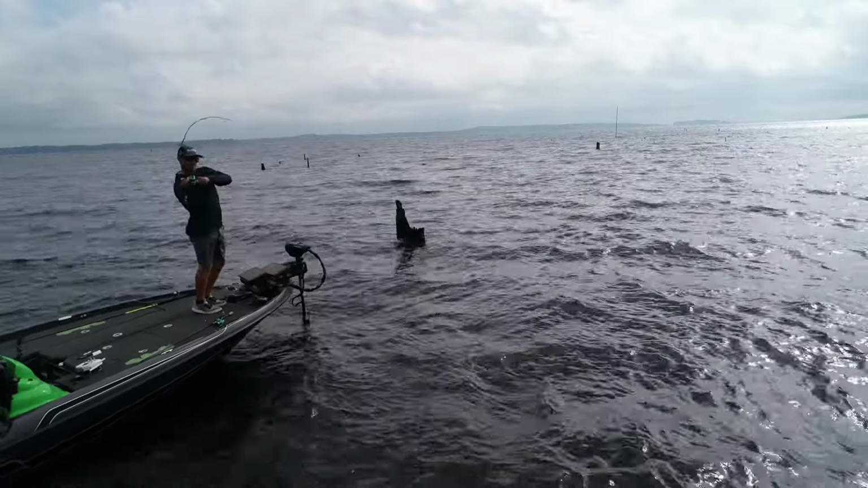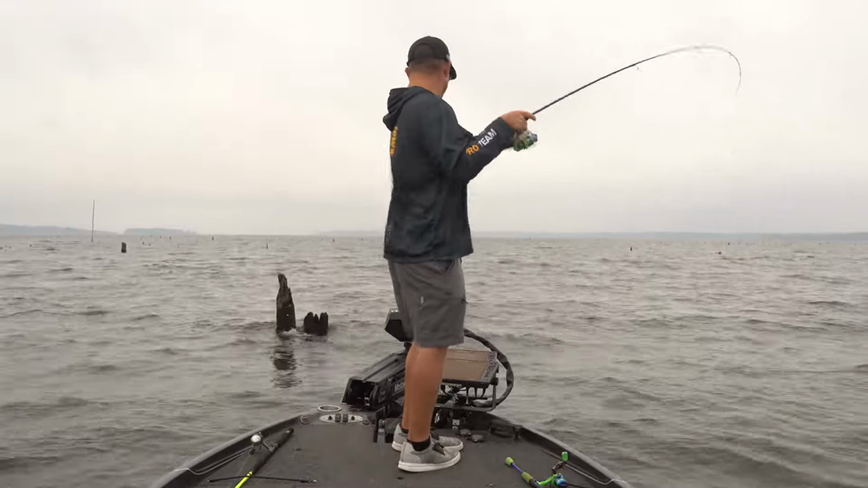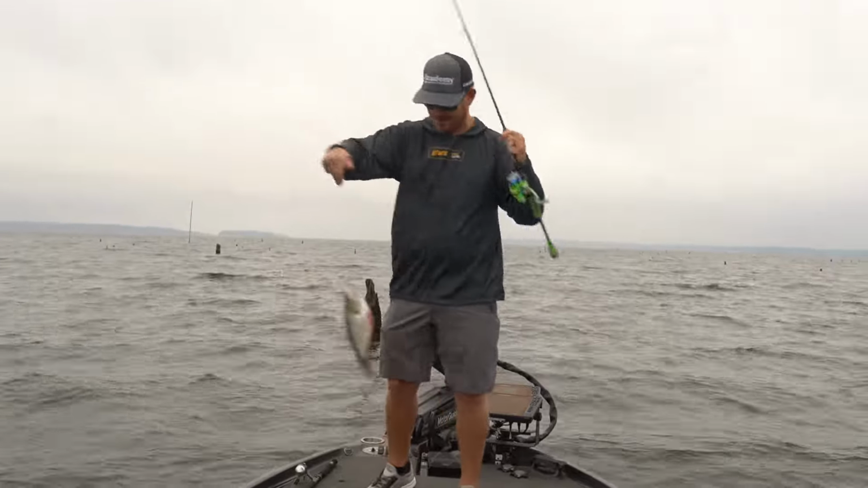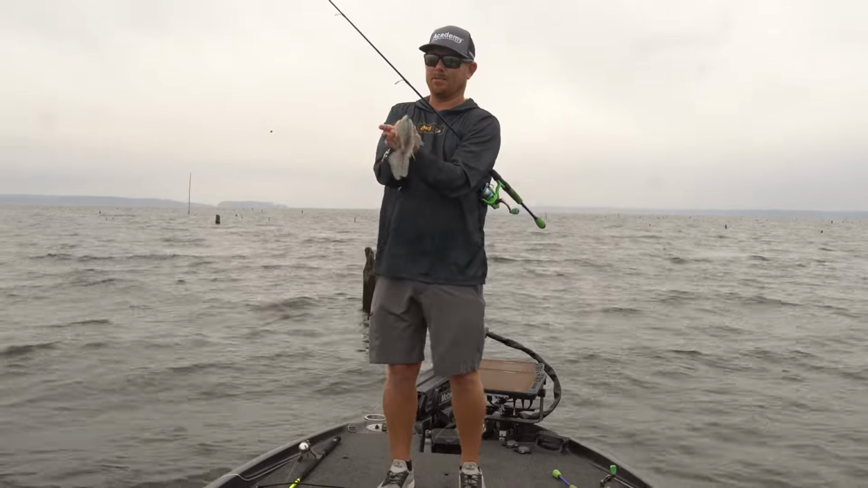There we go. That's a good crappie there. Oh man, that's gonna be a nice one, guys. Oh man, there we go. Check out that slab. My goodness. Look at that nice Toledo Bend crappie.